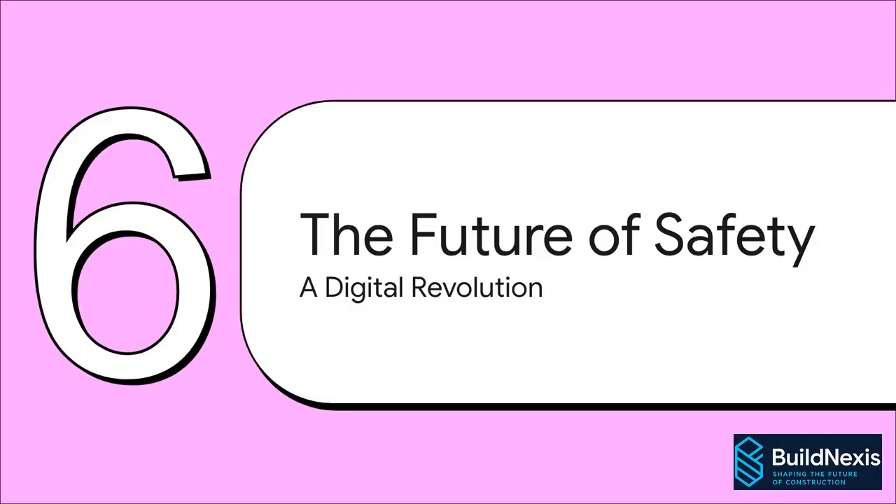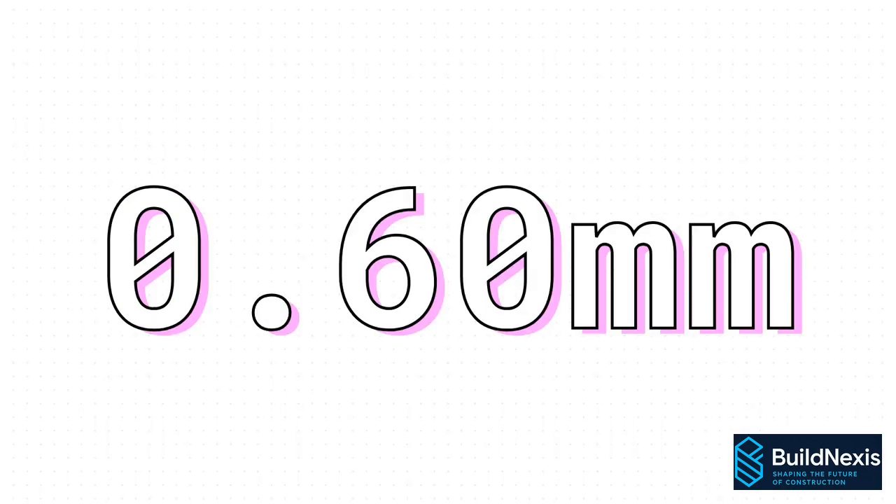So when you step back and look at the big picture, what does this all mean for the future? Well, this combination of robotics, lasers, and AI is fundamentally changing how we maintain our most critical infrastructure. And the accuracy here is just phenomenal. When they compared this system to the absolute gold standard manual measurements, the average error was just 0.60 millimeters. That is an astonishing level of precision. We're talking less than the thickness of a credit card, and it's achieved in a fraction of the time and at a fraction of the cost.